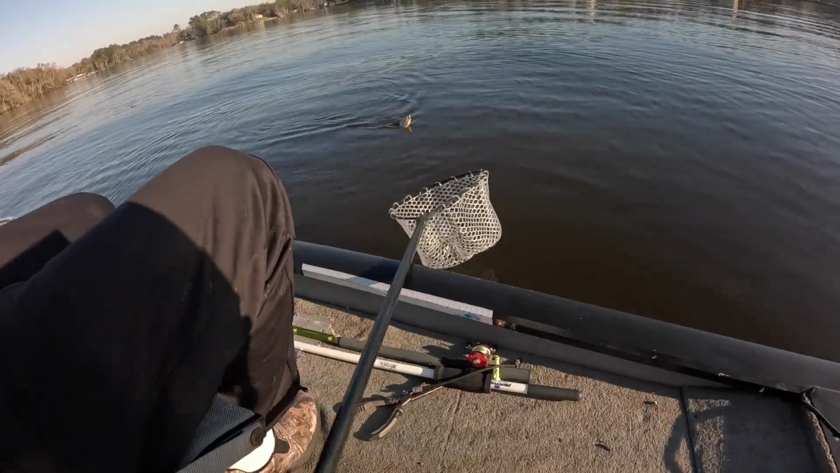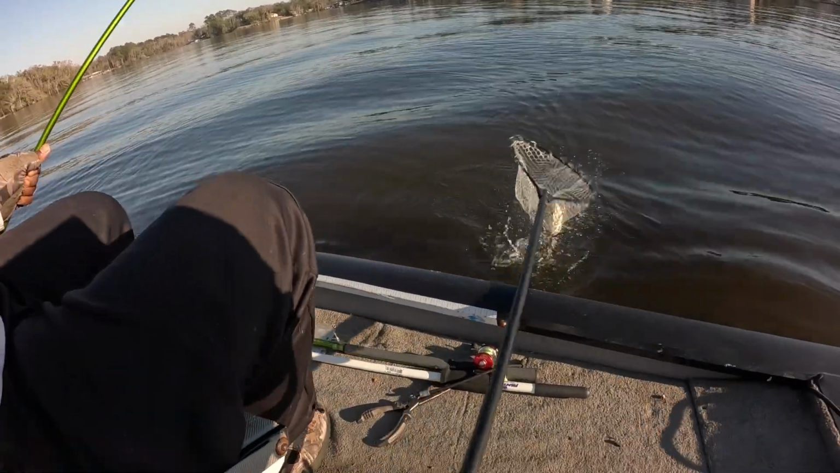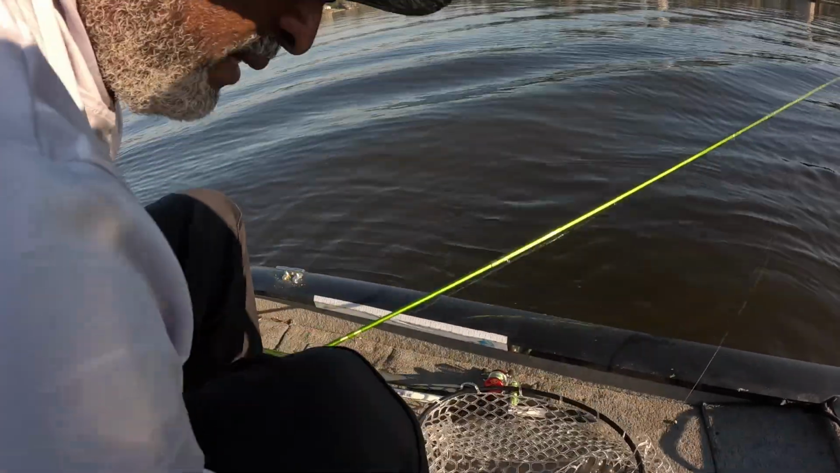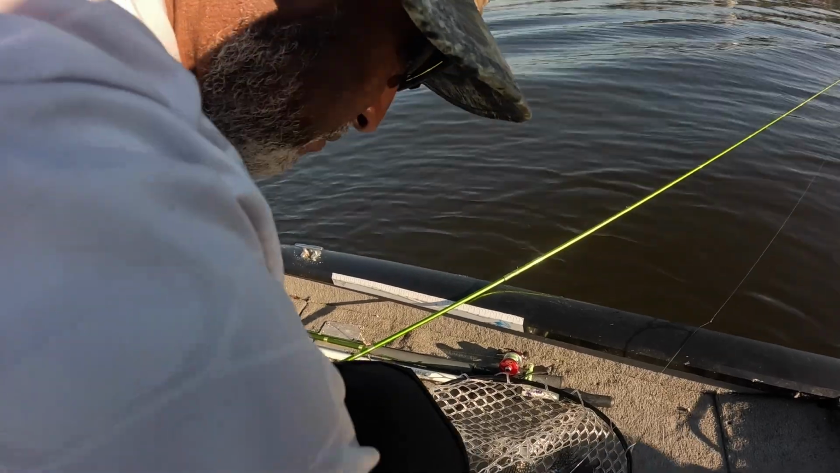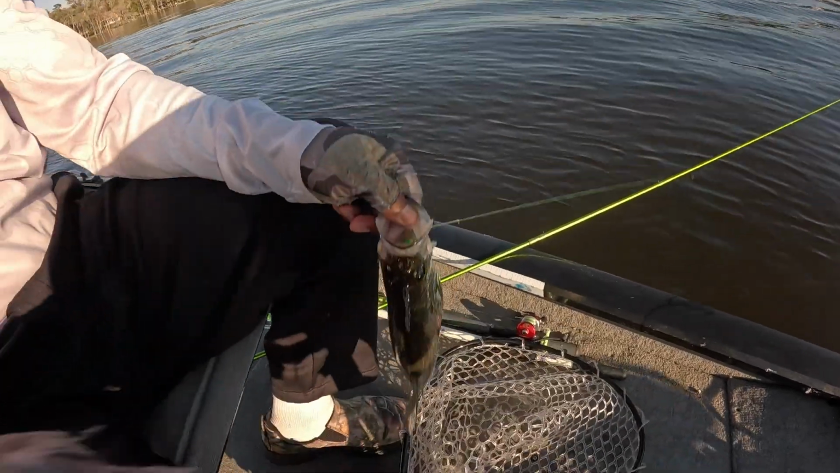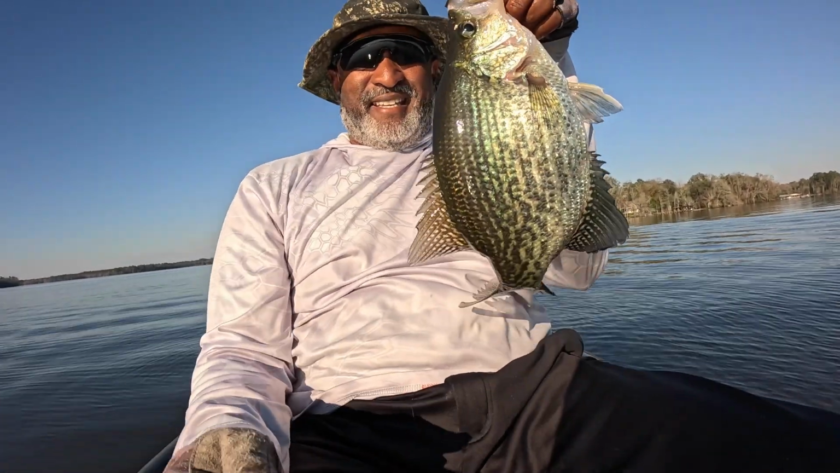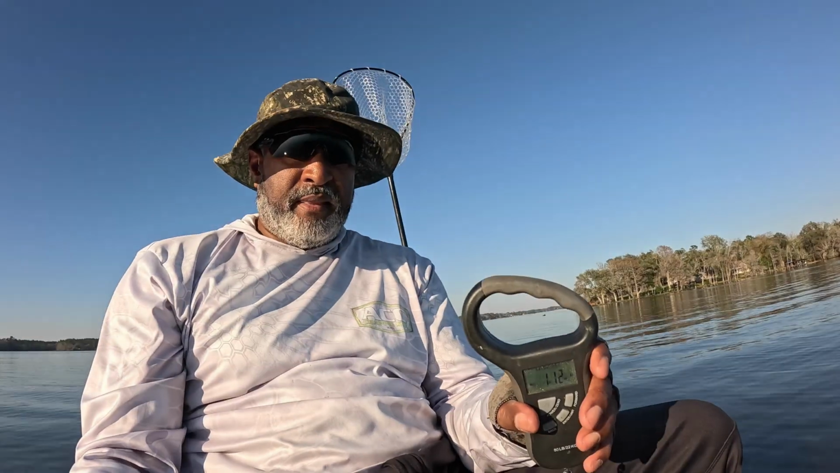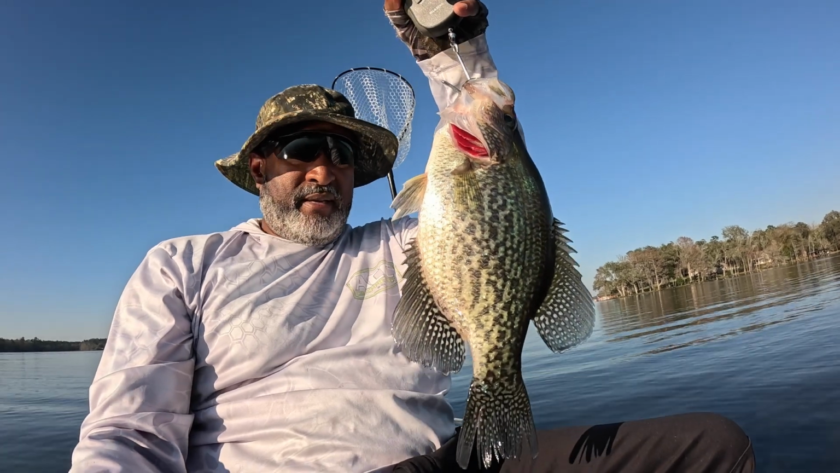That, my friend, is a fish. Look at that. Oh my. Lo and behold, folks, look. A beast. Lake tackle, where they keep getting bigger and bigger.